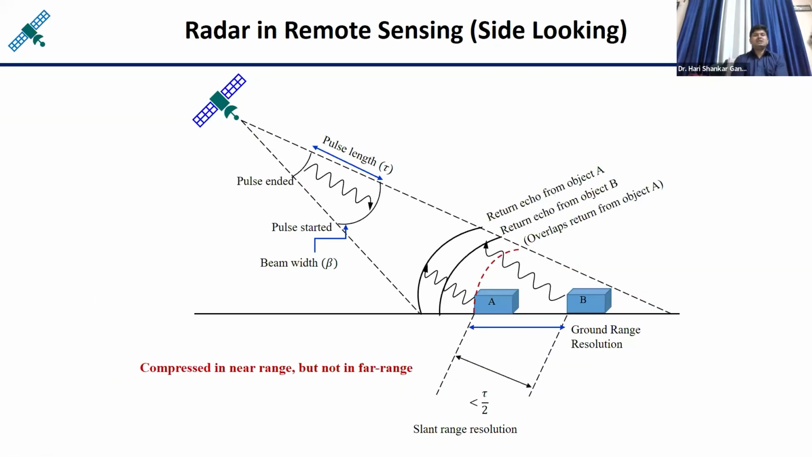Now coming to the radar devices. Radar devices are side looking, because generally optical sensors or thermal sensors are nadir looking, meaning from the orbit they are directly looking towards the earth surface and capturing the images. But radars are not doing it this way. You can see the radar is not directly looking towards the earth surface, it is looking towards this side. So this is called side looking.